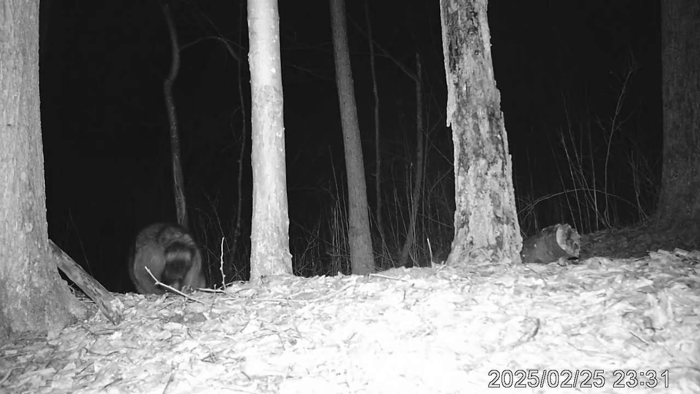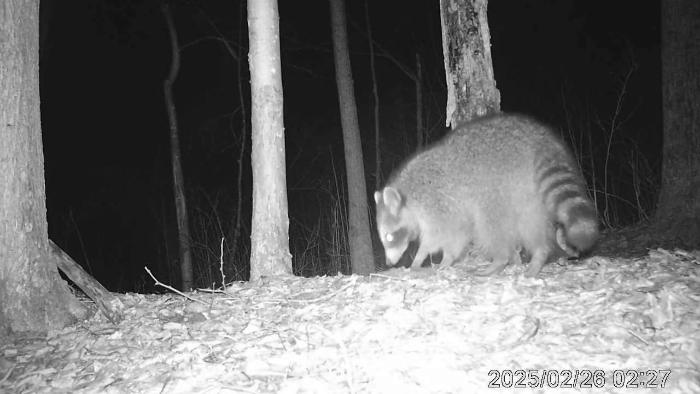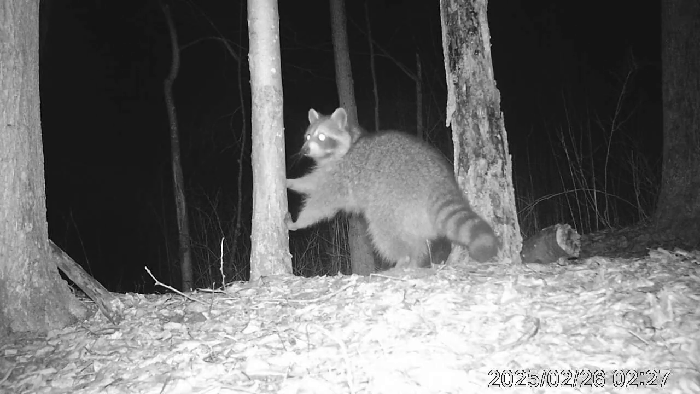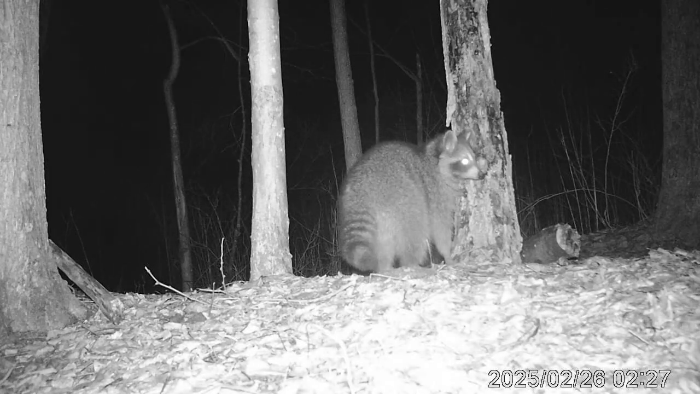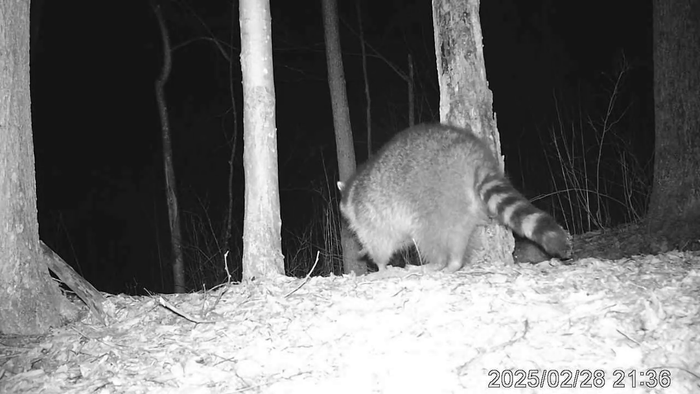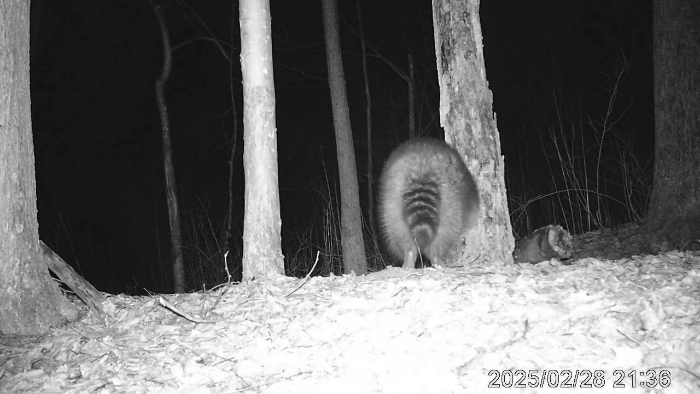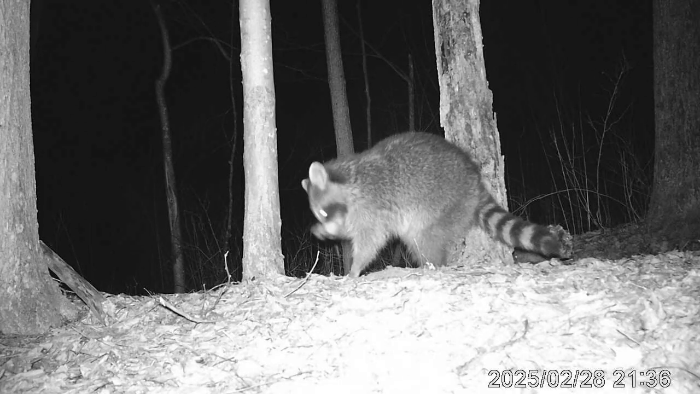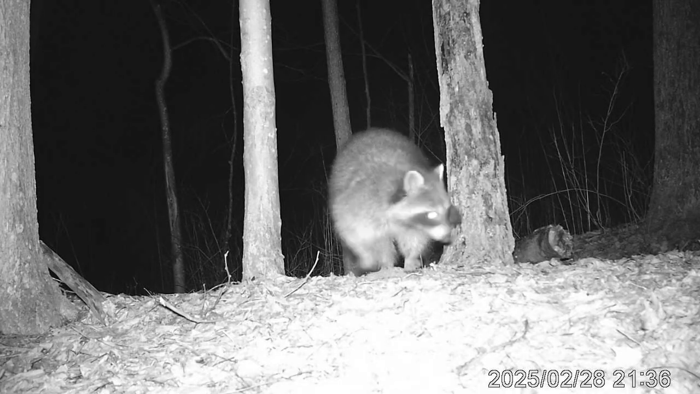Raccoons are mostly nocturnal foragers. They do most of their food hunting at night when it's quiet and safer from predators. You'll often see them on trail cams between dusk and dawn. The name raccoon comes from a word I can't pronounce, which means animal that scratches with its hands.